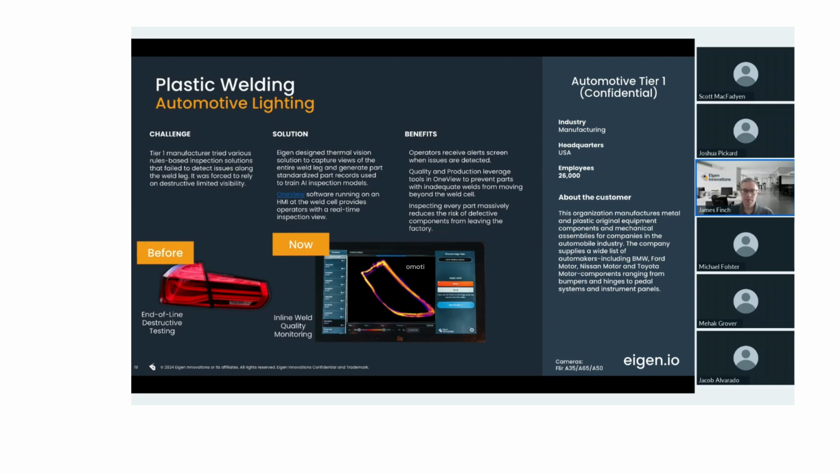So in most of these stations, we would have multiple cameras, and we actually leverage the part CAD along with the different perspectives from the different cameras to build an overall weld profile of the part. So what you're seeing in this central view here is a weld profile that's been built from multiple camera perspectives.